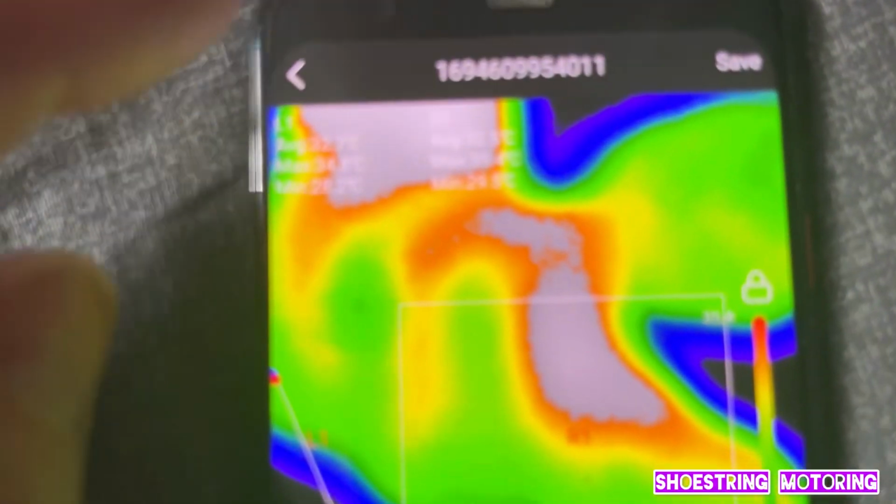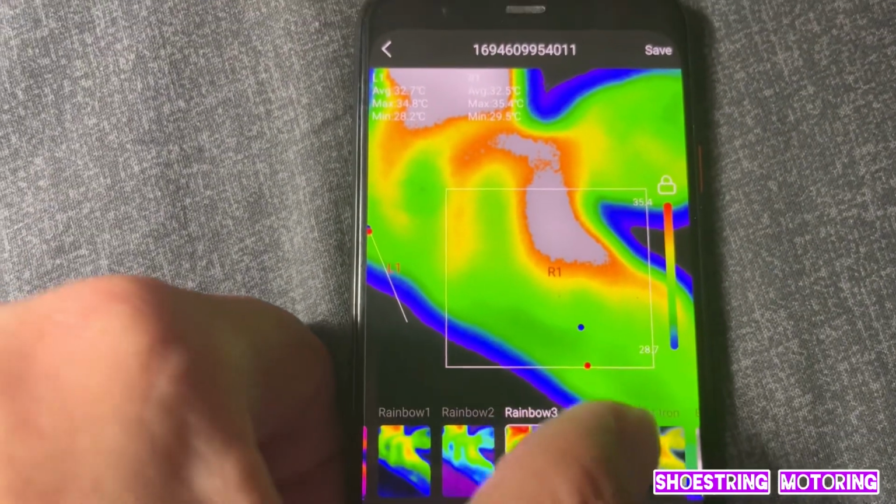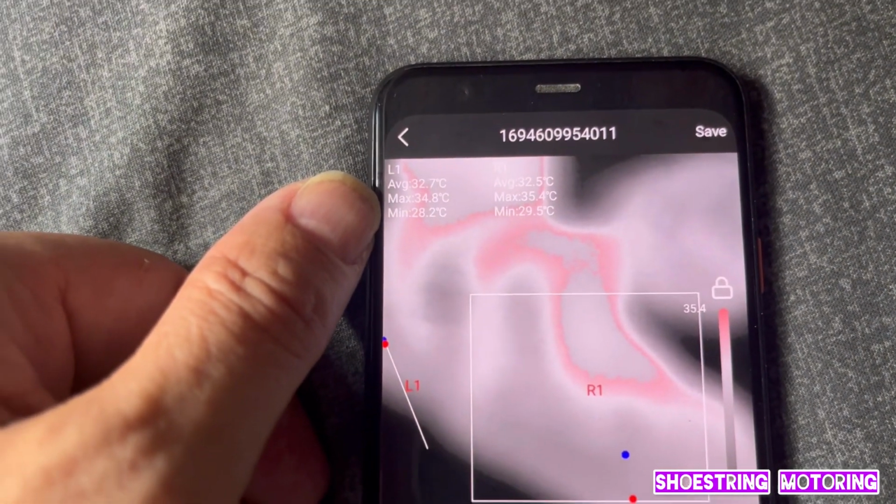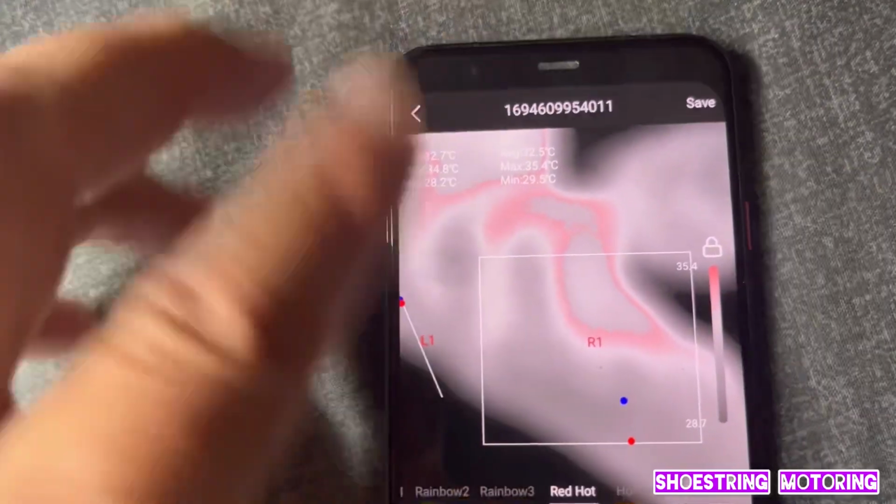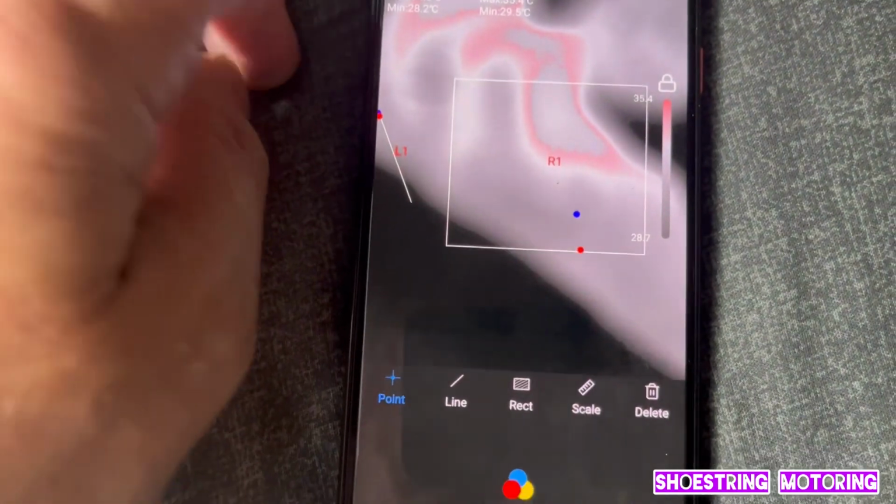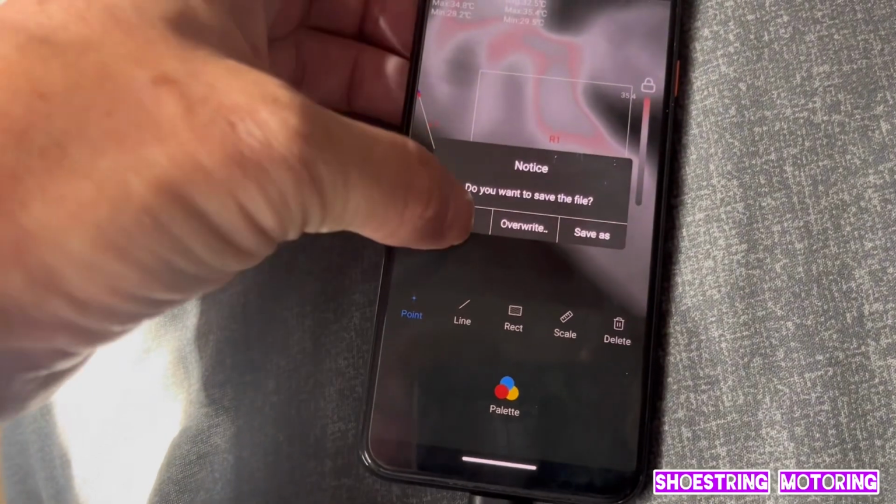So with the still pictures, you can do quite a lot because you can change the palette even when you're looking at it to make it simpler. And here you have all the information. It's saying average 32.7 degrees, maximum 34.8, minimum 28.2, and so on. And if you pick a point, let's say there, it'll come up with the temperature in that particular point. So in this respect, let's get a different picture. Cancel.